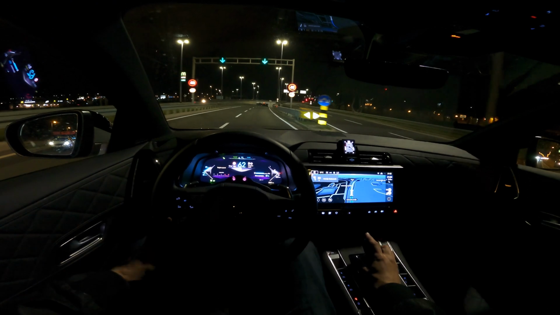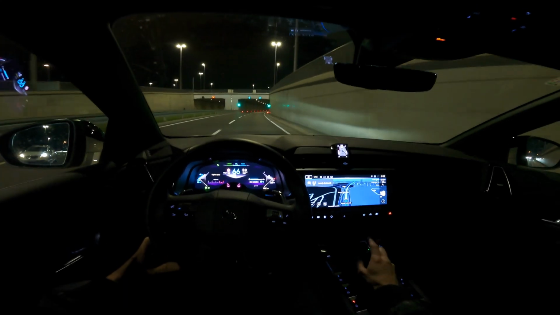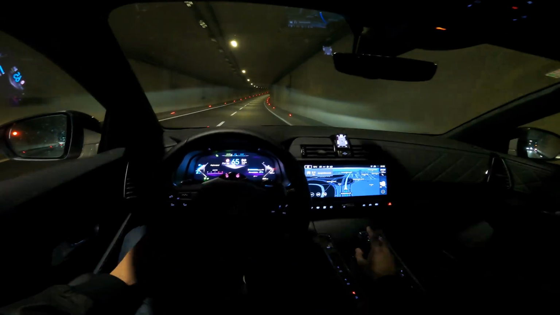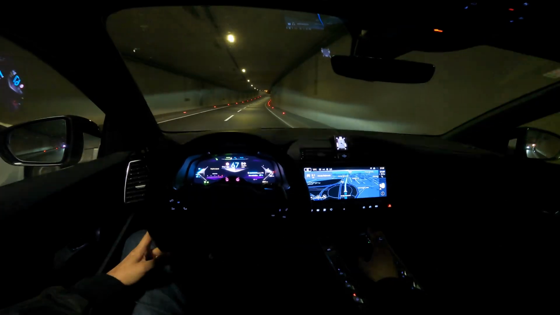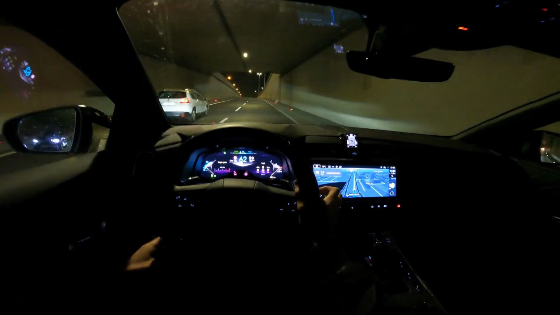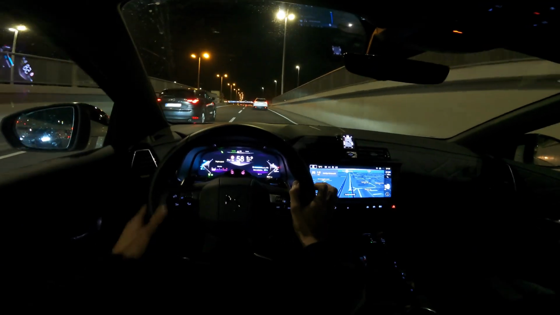Took them a while to add this tunnel under the roundabout. It's pretty new. Now you can see our zero emission is 68%, which is good. So our fuel consumption is dropping, 2.8. And the one that I didn't reset, 8.4, also dropping.